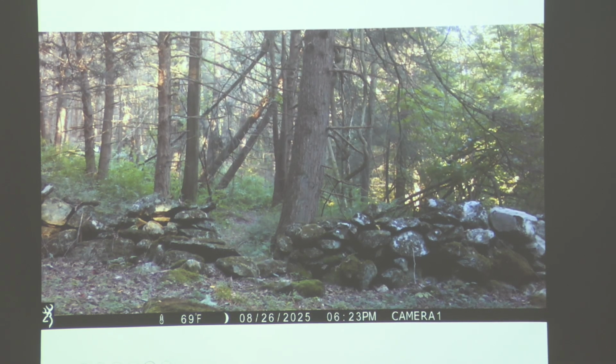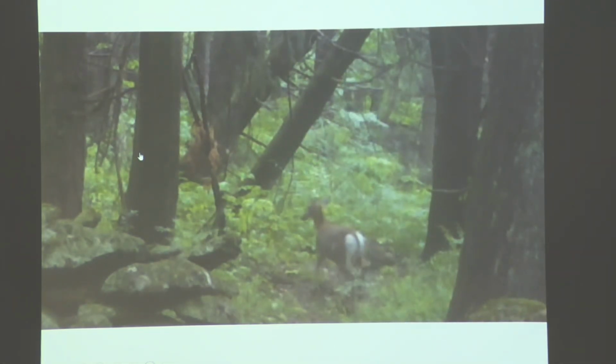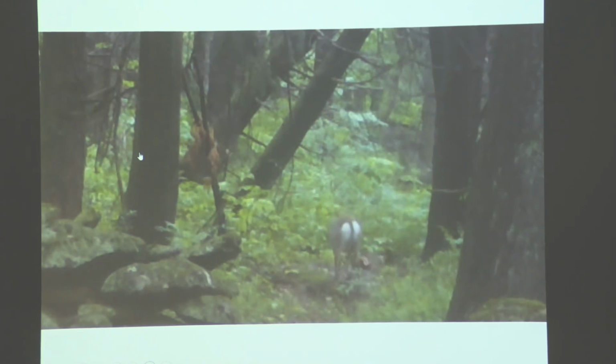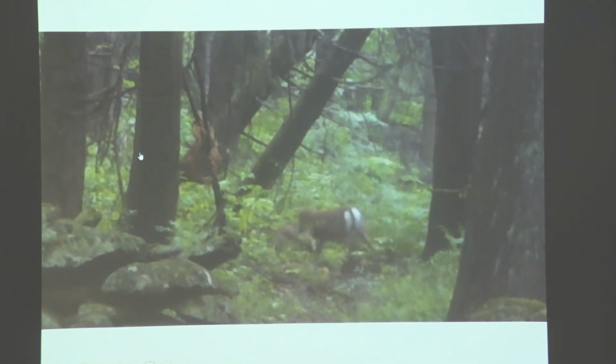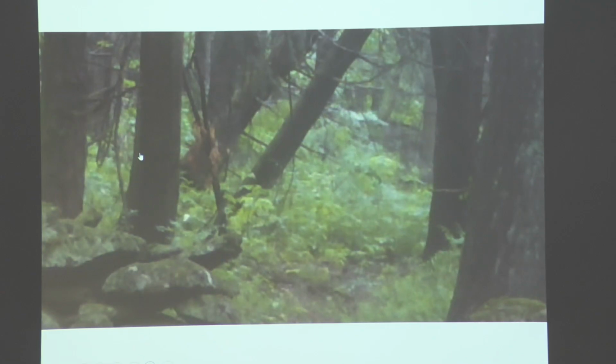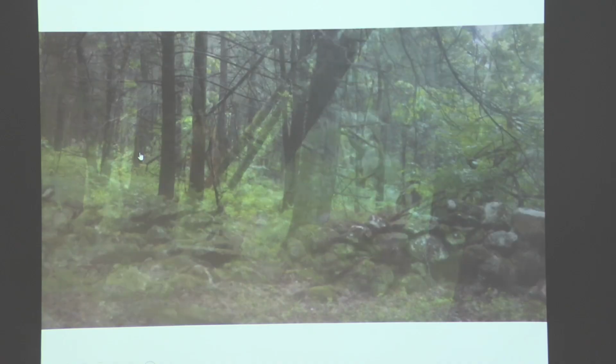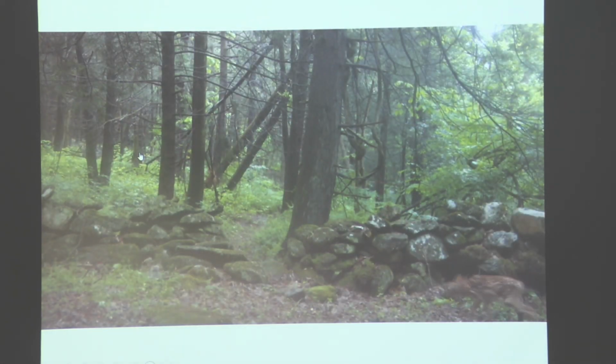This is in Tyringham. Same location. Notice the commotion in front of this doe. Boom. Who's that? Okay, here's what happened.